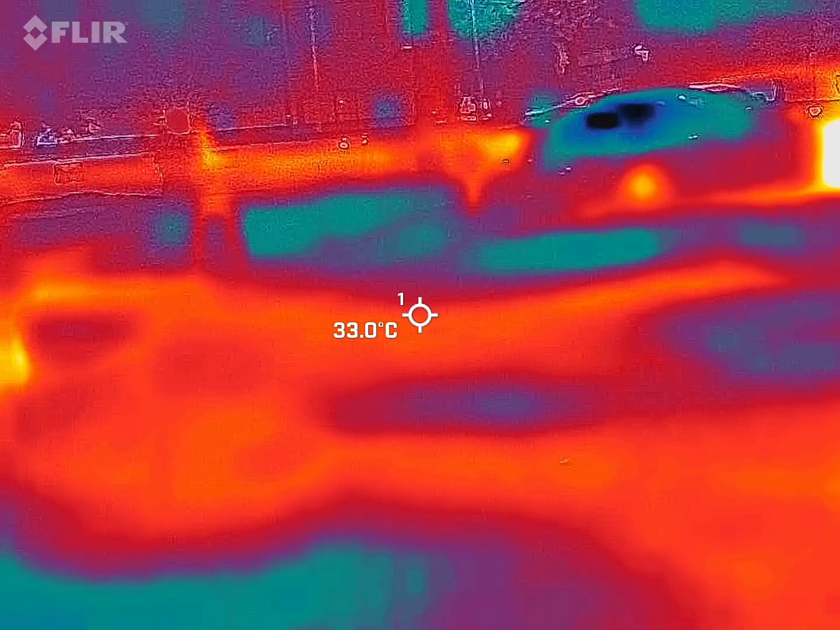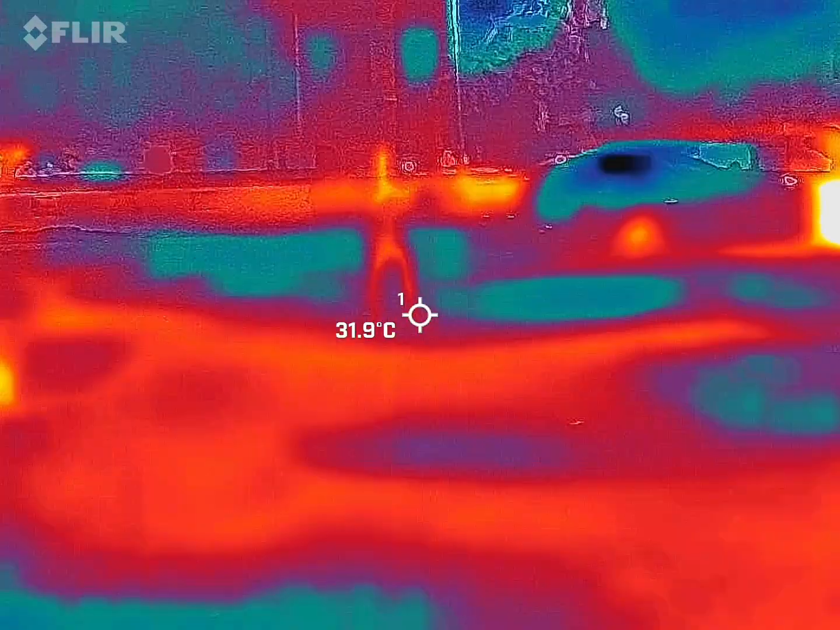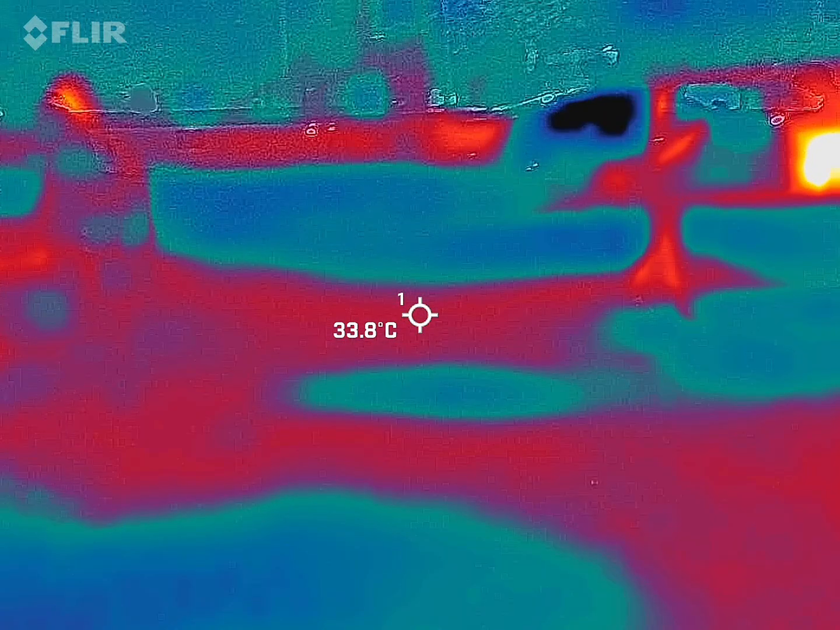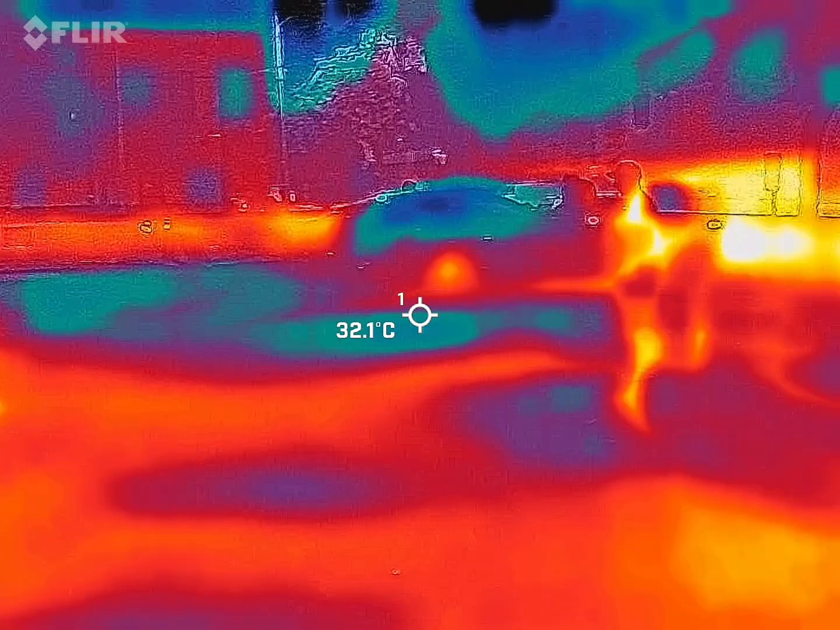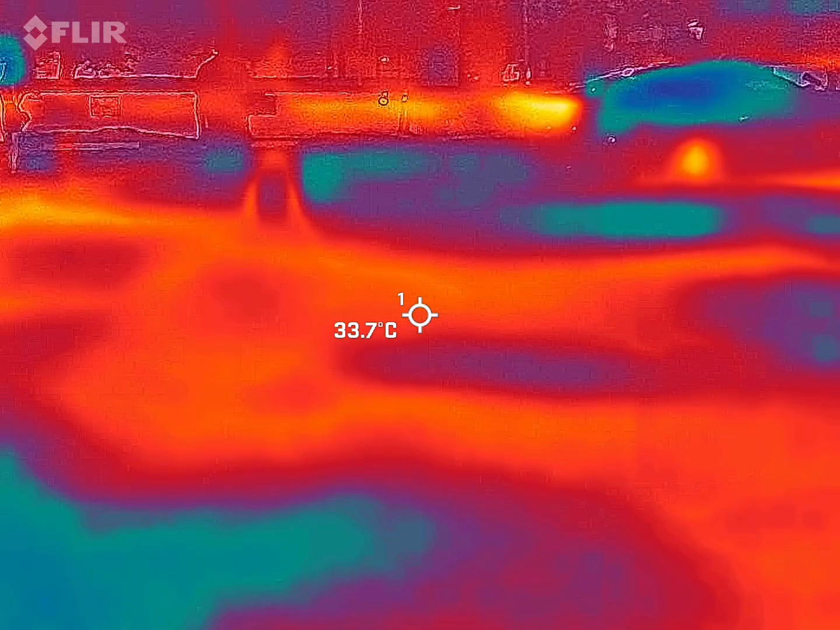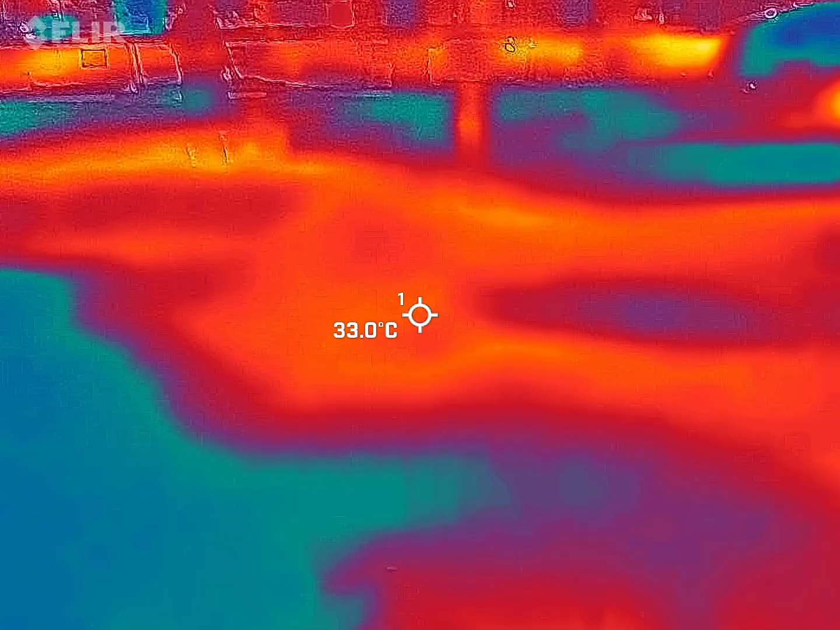Oh, that was weird. This was all white before, and see it? Kind of flipping out. You got something really cold up there. What do you got going on over here? I don't know what the hell I'm looking at. Blue and black areas to move. That glass is always going to be colder than everything else. So I'm seeing obviously the side windows of that car.